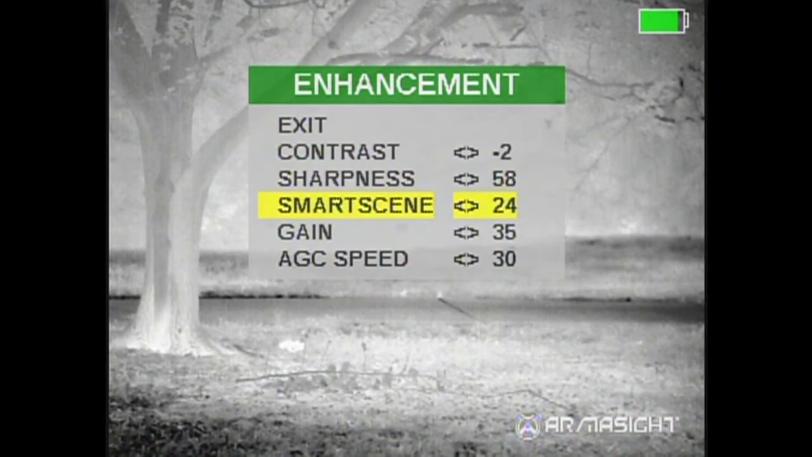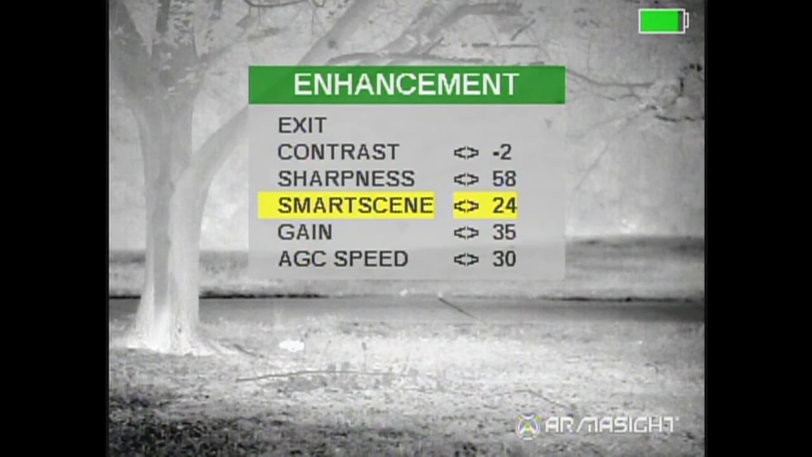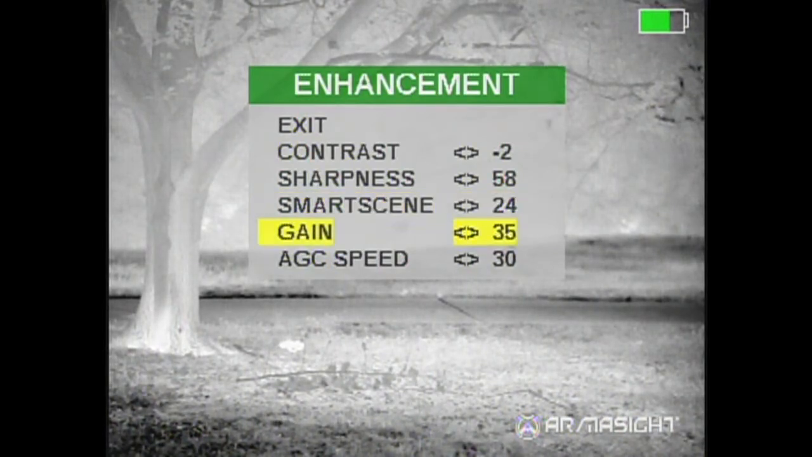Your next down is the smart scene. I've gone all the way to 0, all the way up to max. I generally leave this at 24 to 25. I don't know. I've seen it help in some situations where things started getting washed out by the background, but it's up to you. You'll have to play with that one.